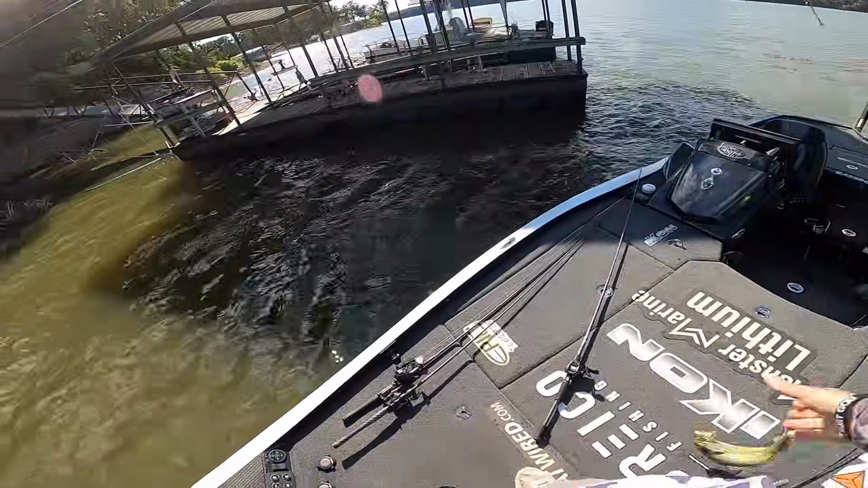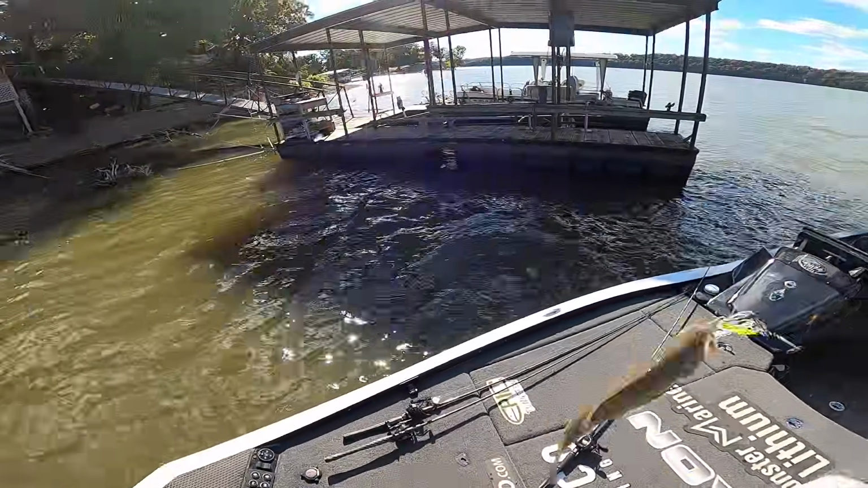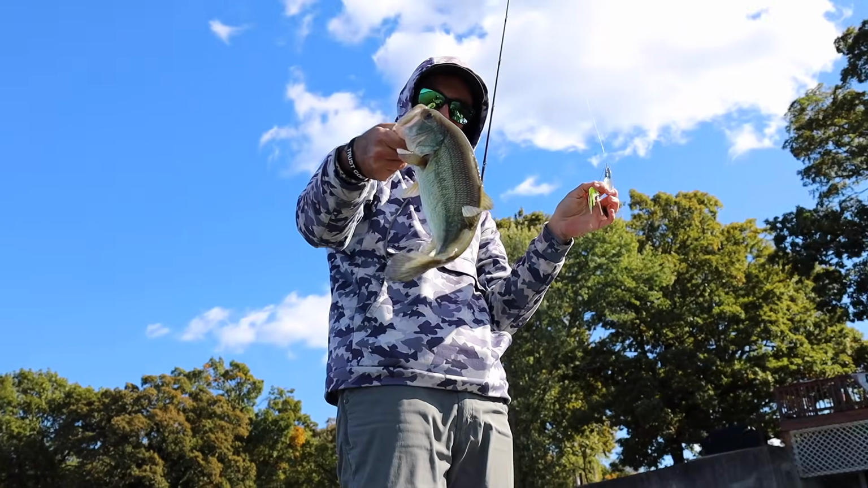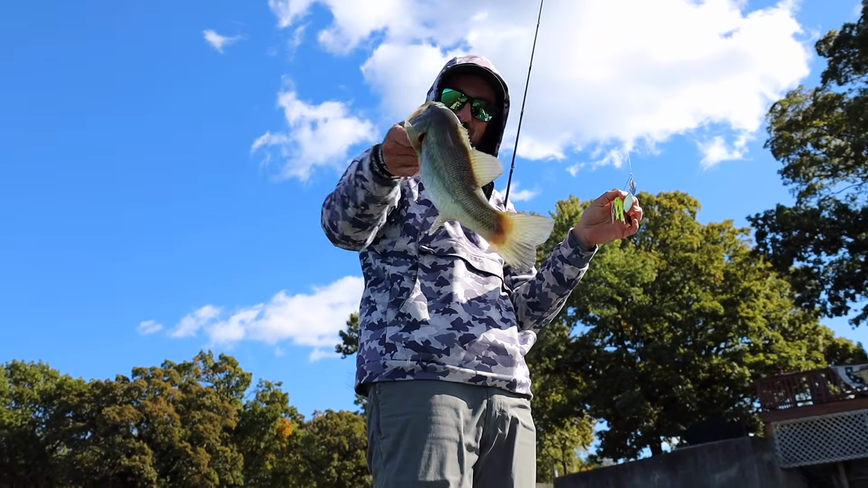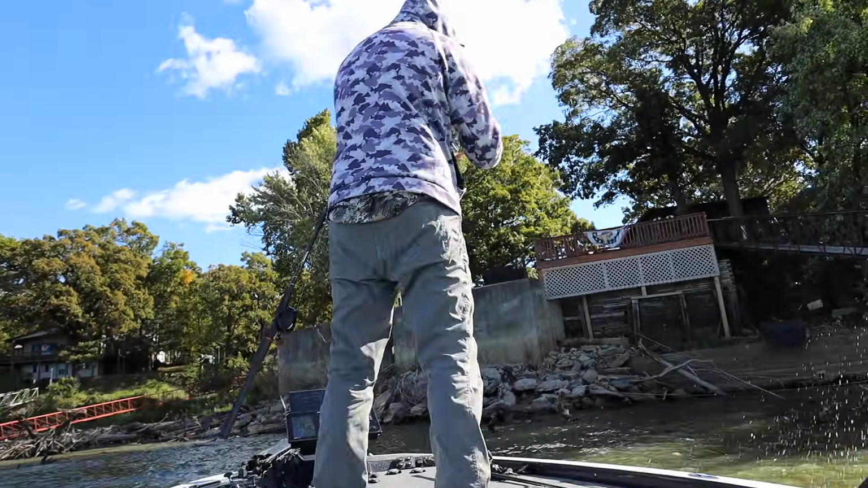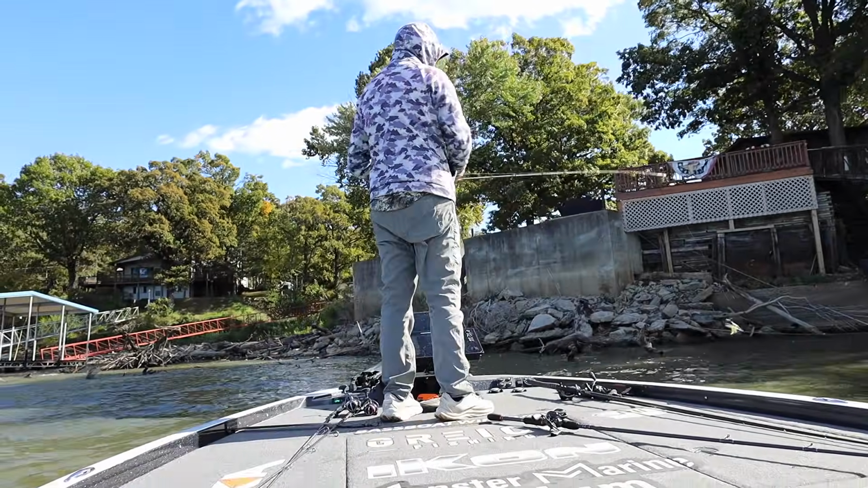Not that big, but he's a decent one. God, he smoked it. Spinnerbait on wood. That's where they should be. I mean, that's a decent, healthy one. He smoked it.